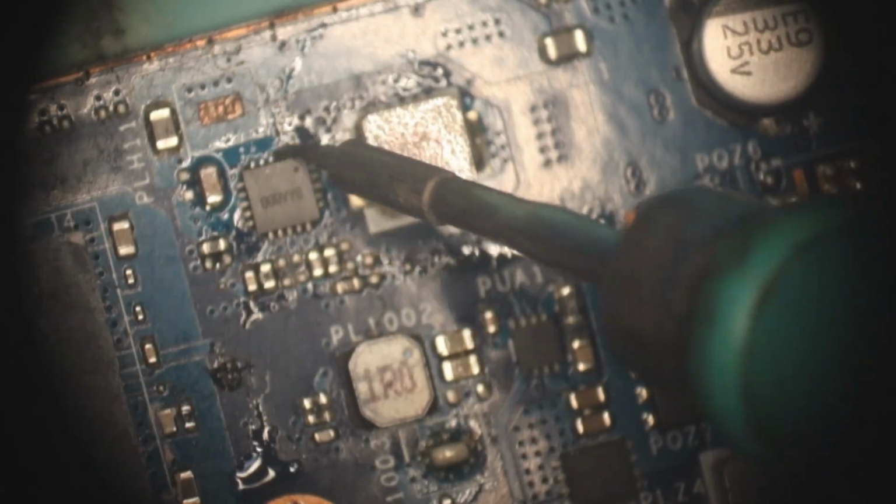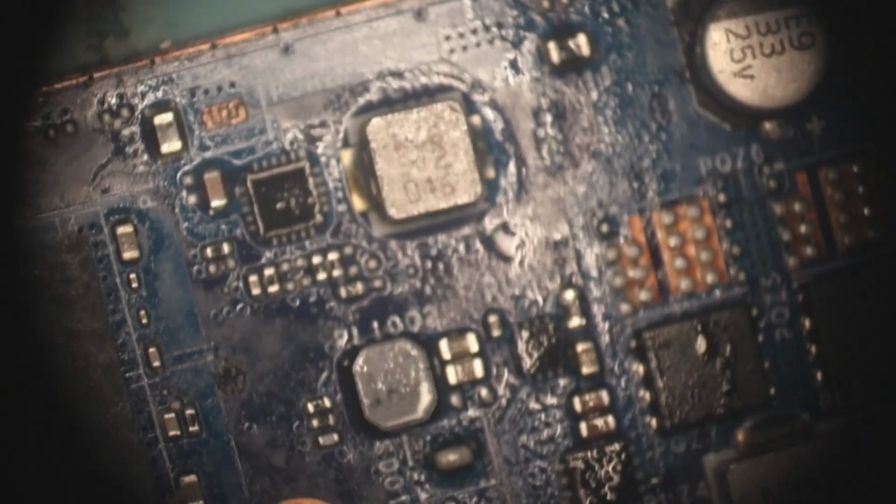Let's grab something to replace it with, and whilst I'm here, I'm going to give the regulator a quick massage, just to make sure it's feeling relaxed enough to provide some voltage. Okay, that's done. Let's give it a whirl. Looks like the board's getting power. Nice.